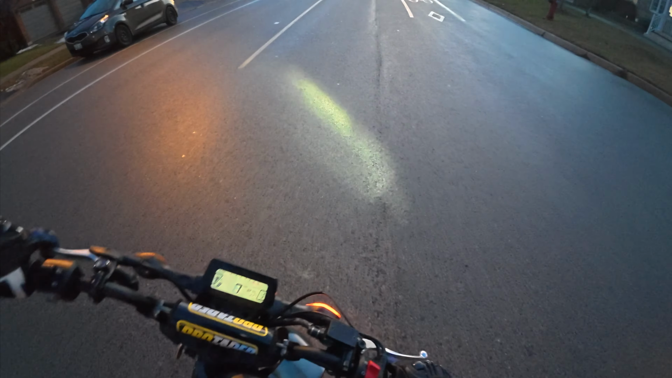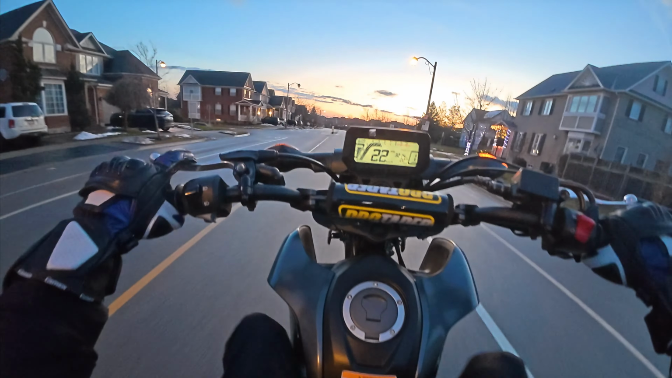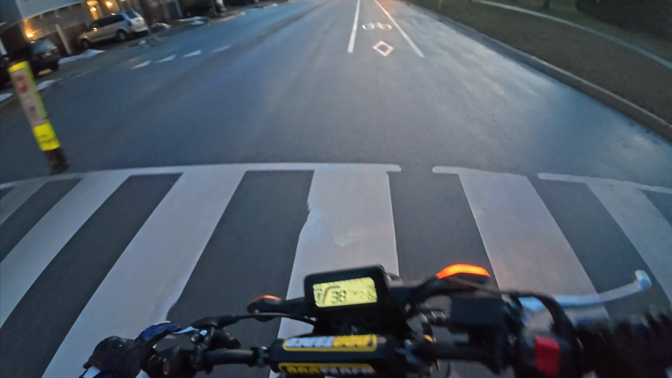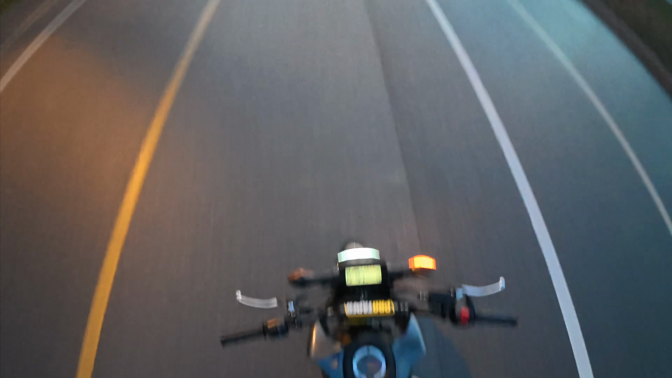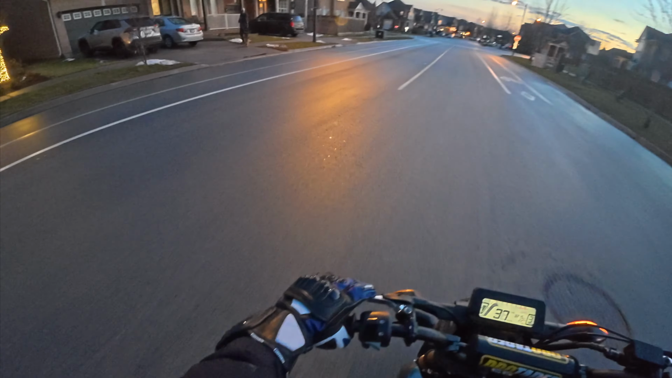But this ride, I don't even know what this ride is about. Oh yeah, the whole ride was just to test a new camera angle. So let's see how it looks when I'm just riding around. And the most important part of this video is the new camera settings.